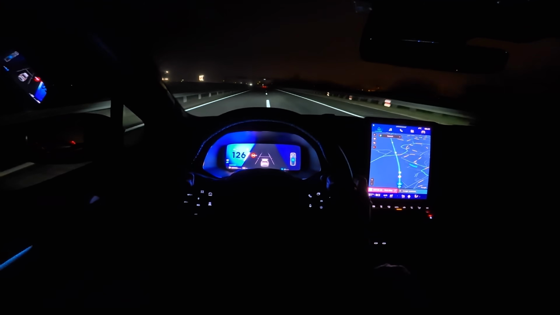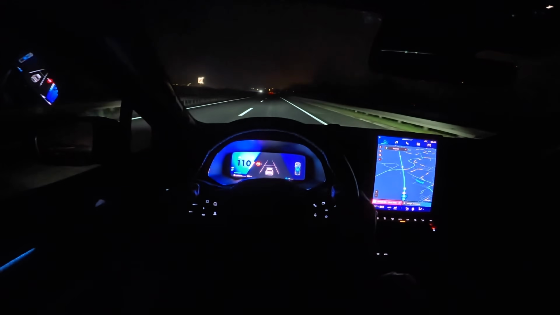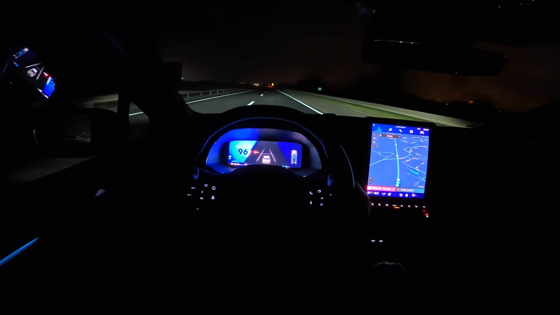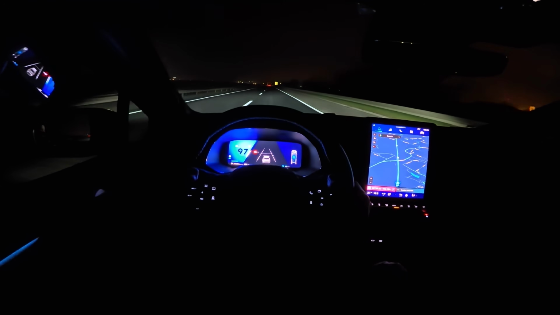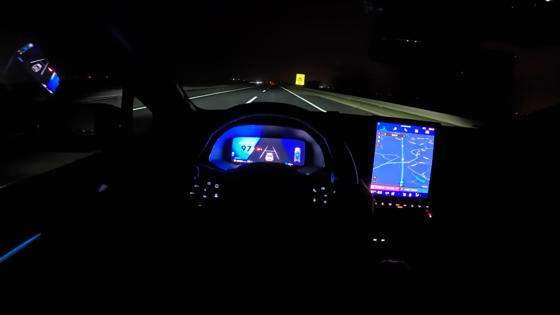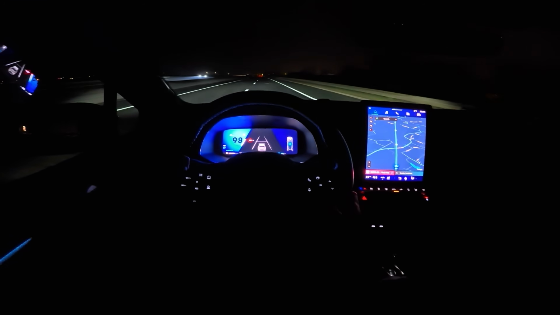Now we're recuperating by slowing down. I'm going to slow down to 100. So this is the sound. Now there's a lot of wind noise. I'm going to switch it to sport mode.